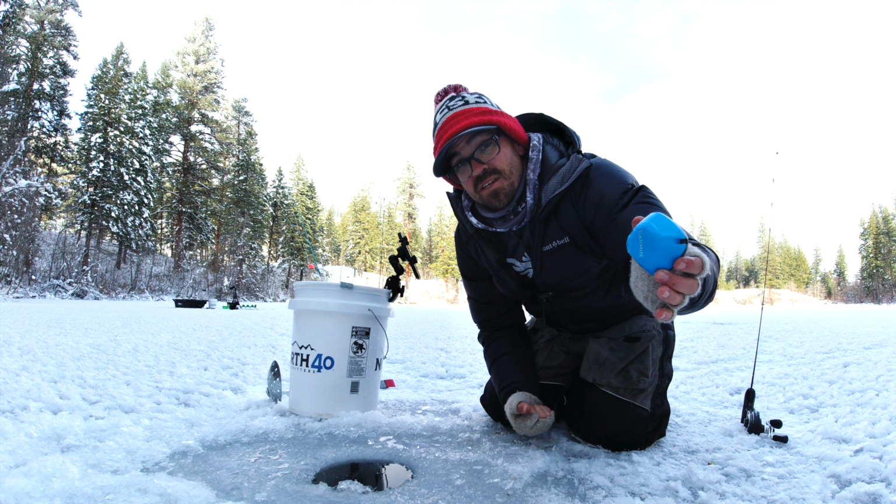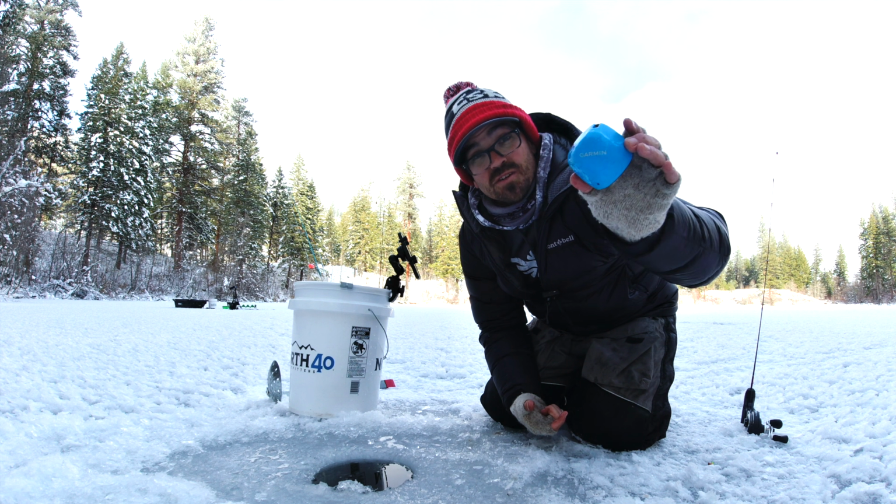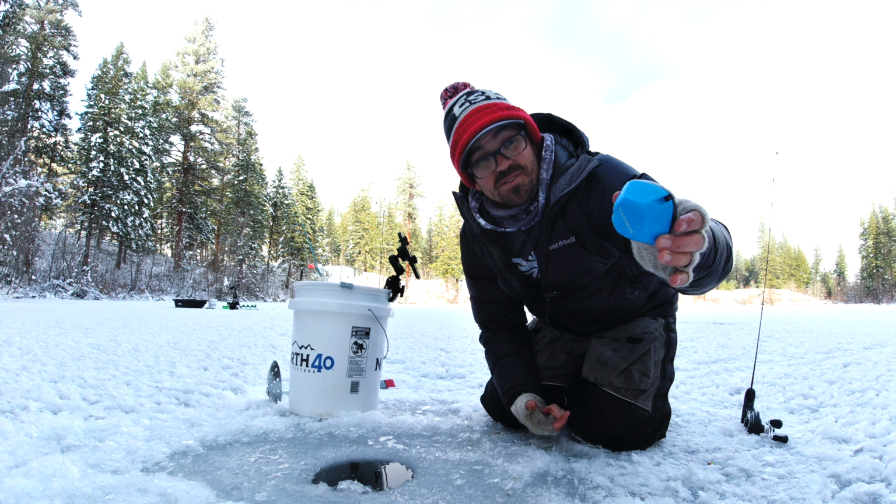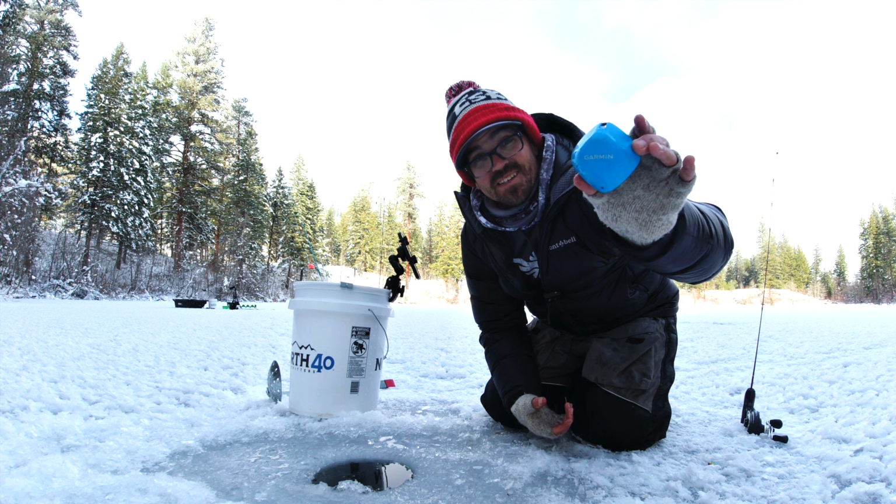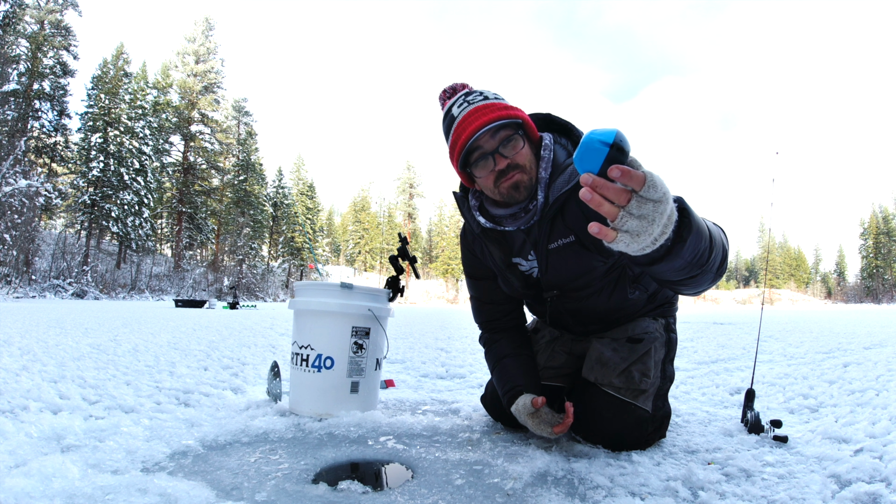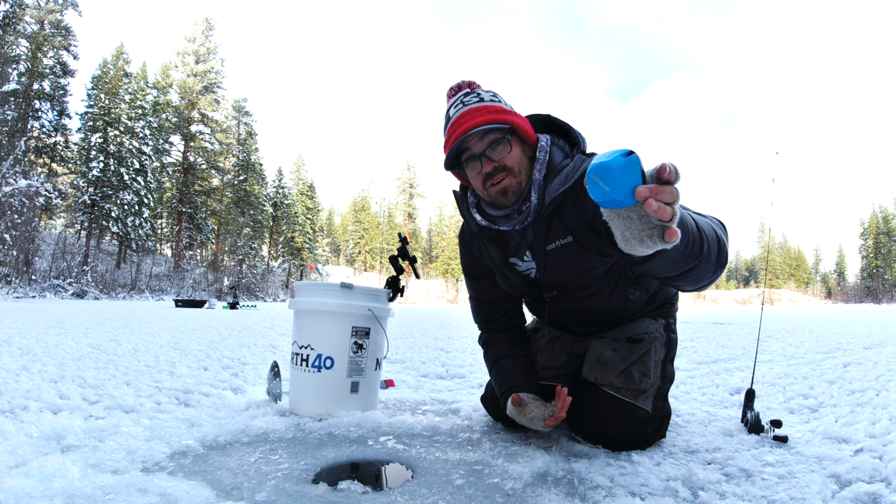Or if you're someone like me who's just looking for a very lightweight, simple, fits-in-your-pocket, easy-to-use sonar, this thing really can't be beat at less than 3 ounces. It's pretty amazing, and if you don't need the GPS, it's just a little more than $100.